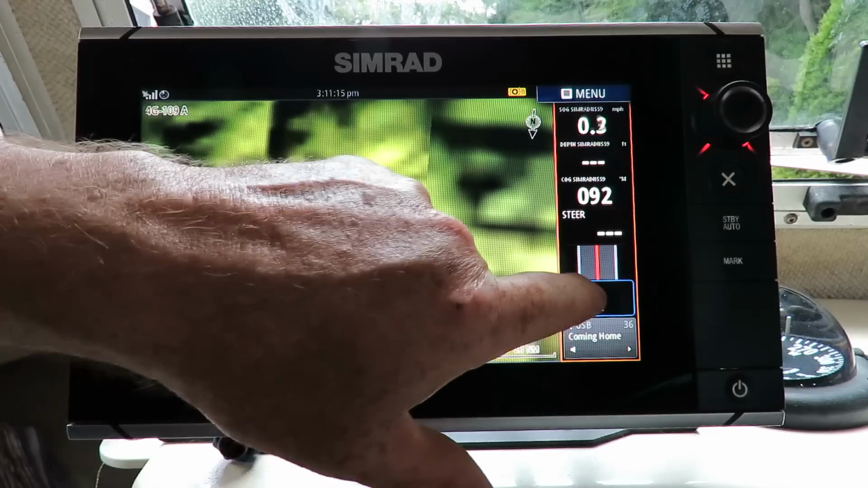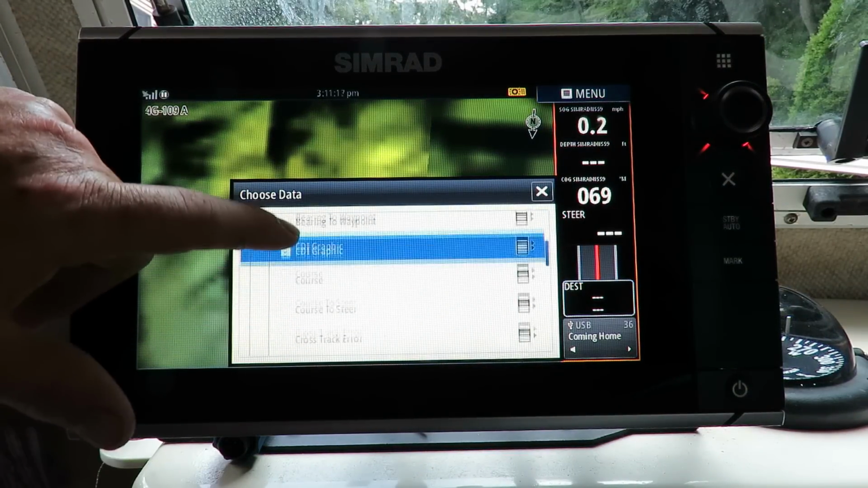And you're going to go into your charts. You're going to not go into the chart. You're going to the menu, tap the menu like I showed you, and just make sure you put one of those things on the right-hand side. Make sure it's DTD. DTD, distance to destination. It's going to help you catch fish, all right?